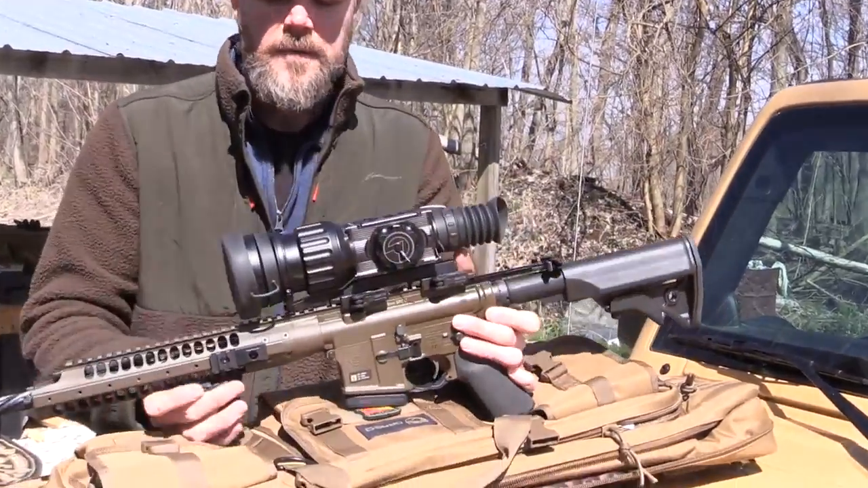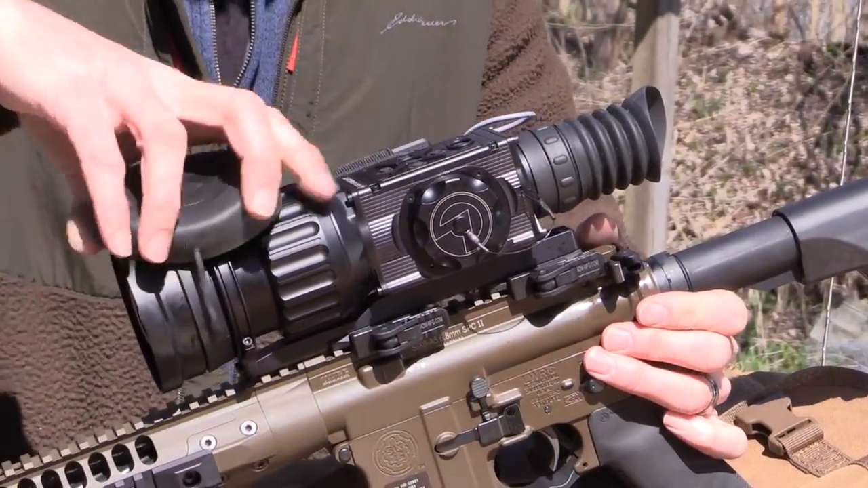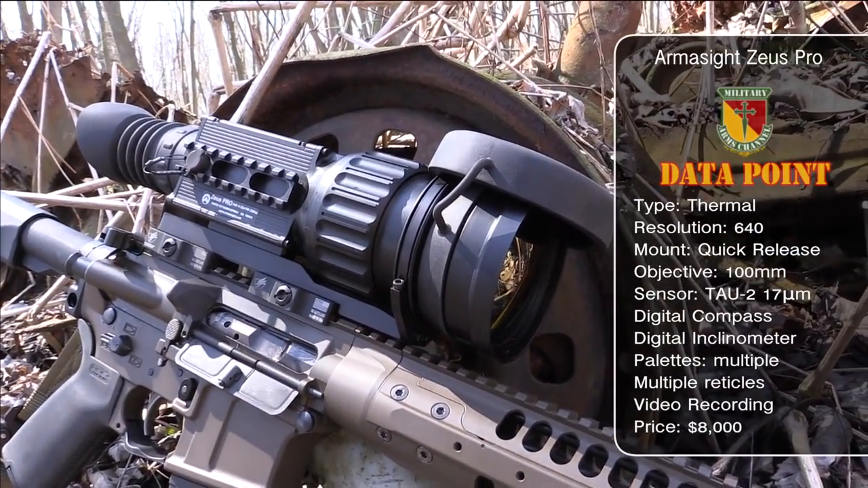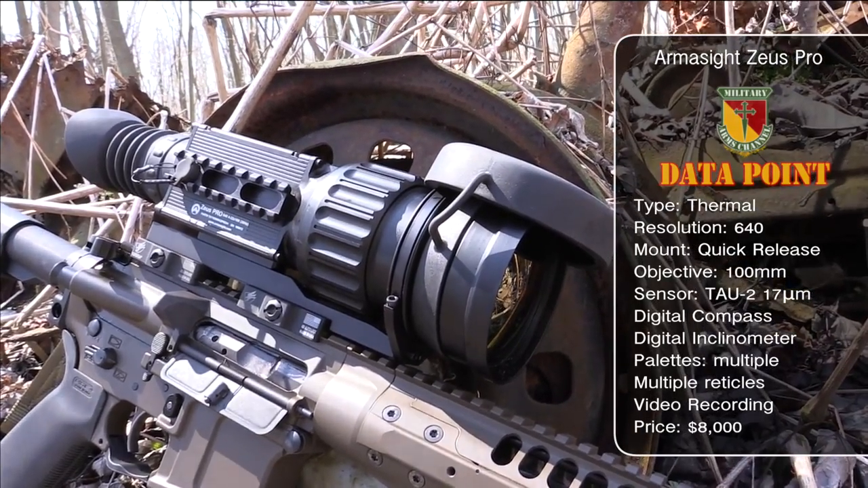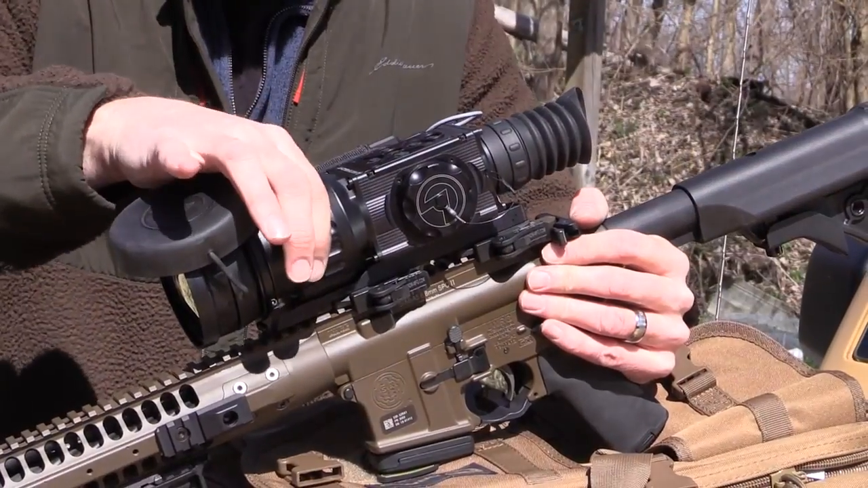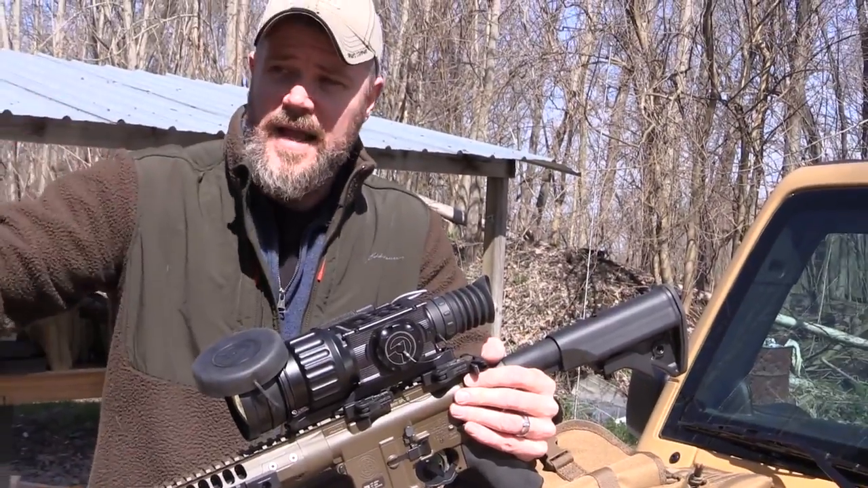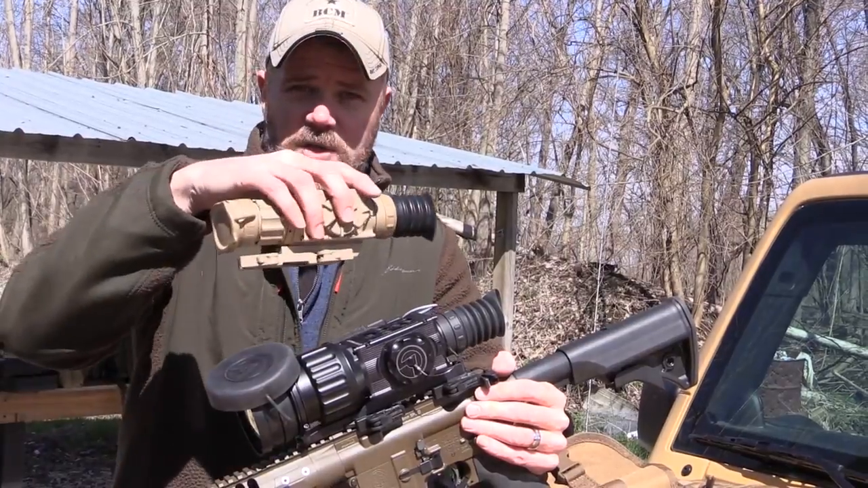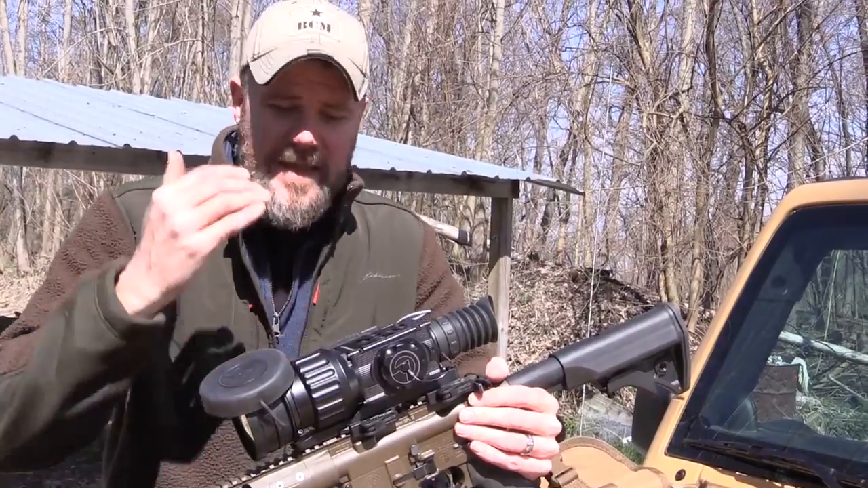Here's the Zeus Pro. This thing is truly military grade, guys. Now, I've gone with the 100mm objective lens. This helps in detail and resolution, but it also has one downside, which is here's the focus ring. You have to turn this, and if you want a really sharp picture, you have to focus it, and it has a very shallow depth of field, okay? So if something's at 50 yards and you have it zeroed for 50, and then you look at something at 40 yards, it's going to be slightly out of focus. More so than with a smaller objective lens like I have on my Zeus. But the Pro gives me that weather sealing.